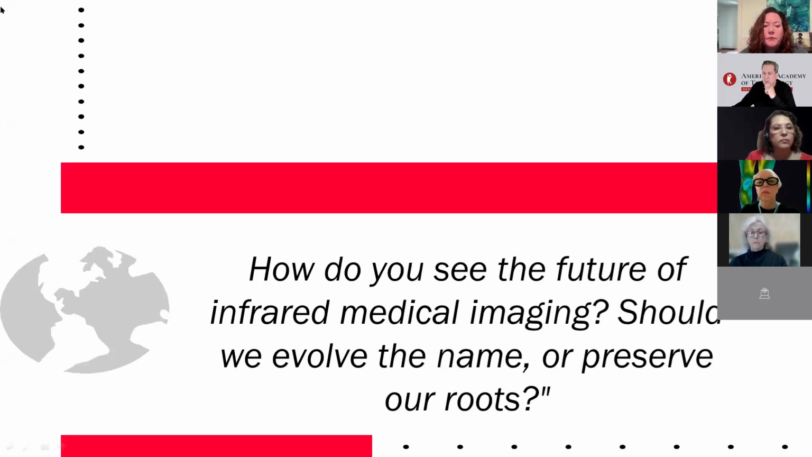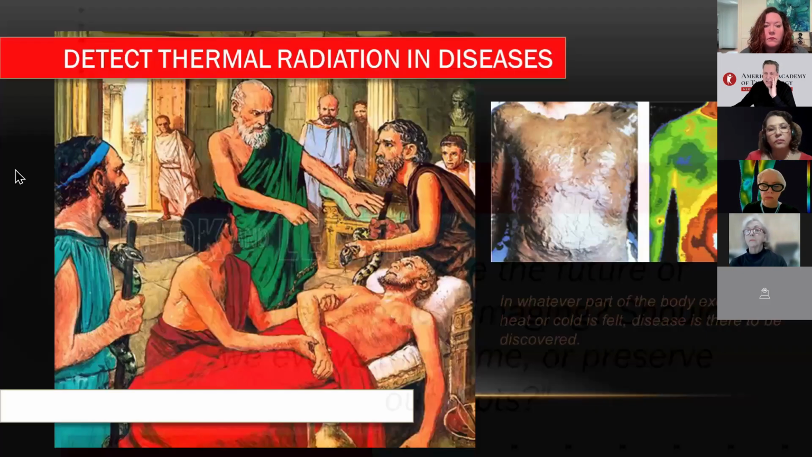And here we have a challenge. How do you see the future of infrared imaging, medical imaging? Should it evolve the name or preserve our roots? Sure, we can use both, but we must understand.